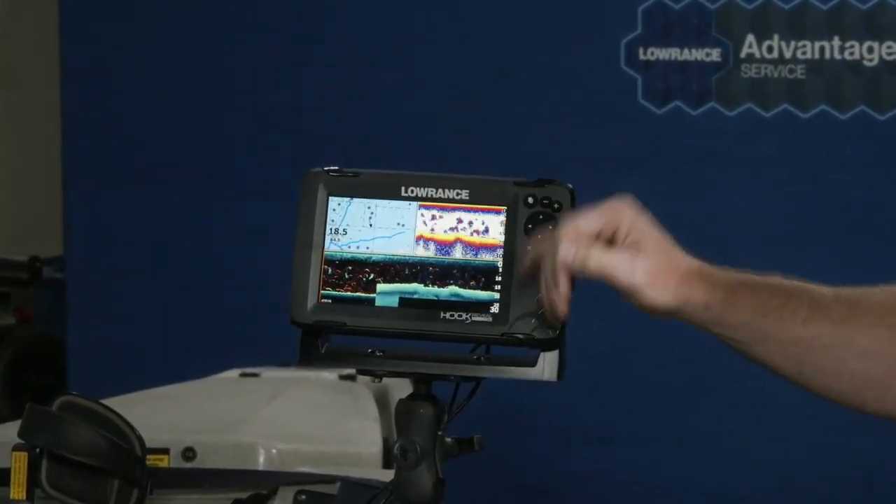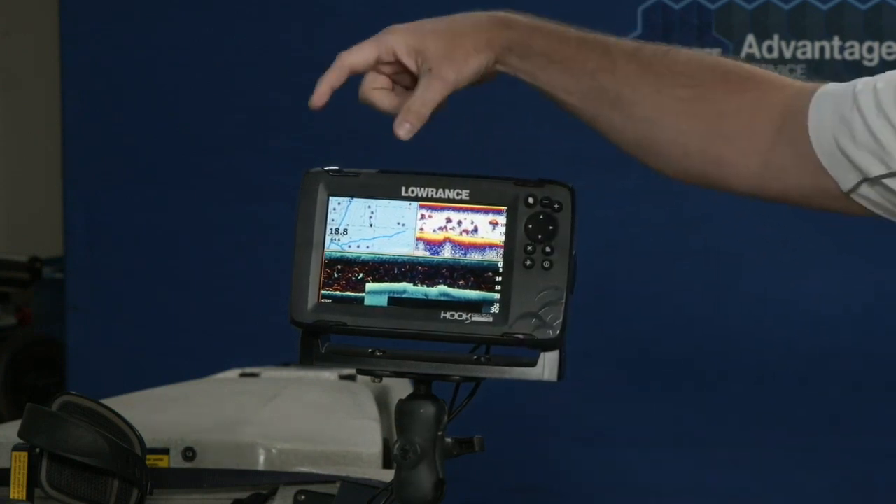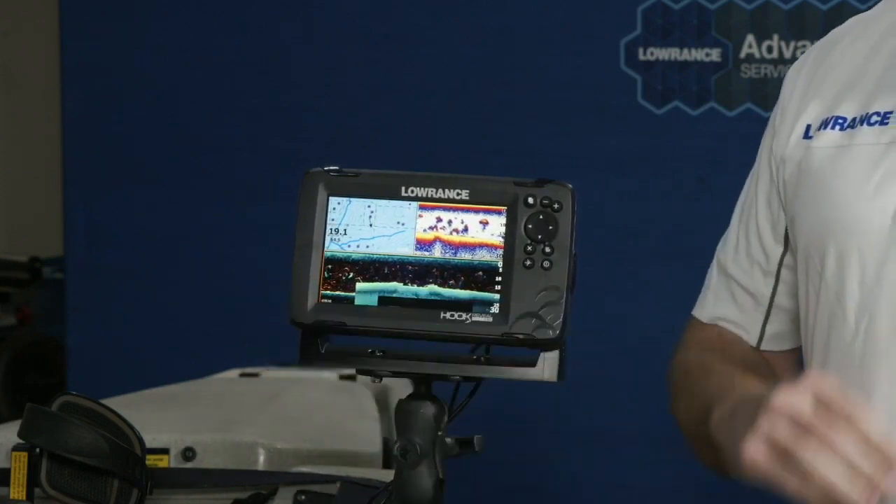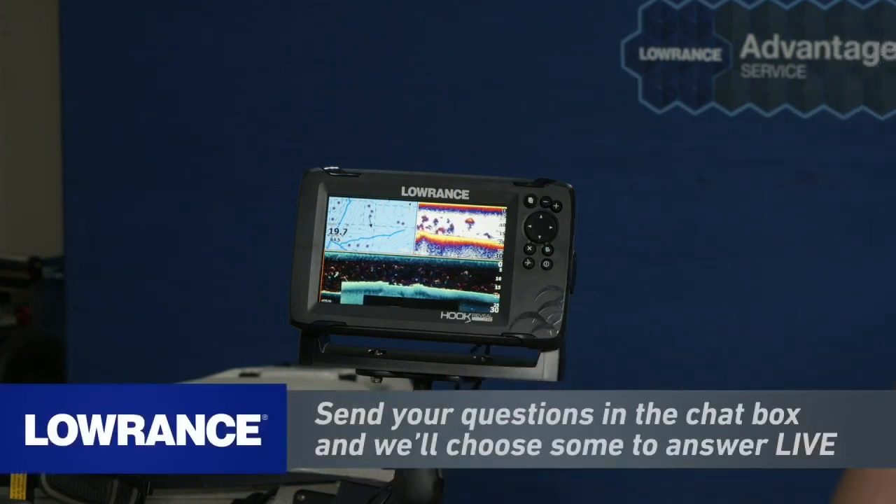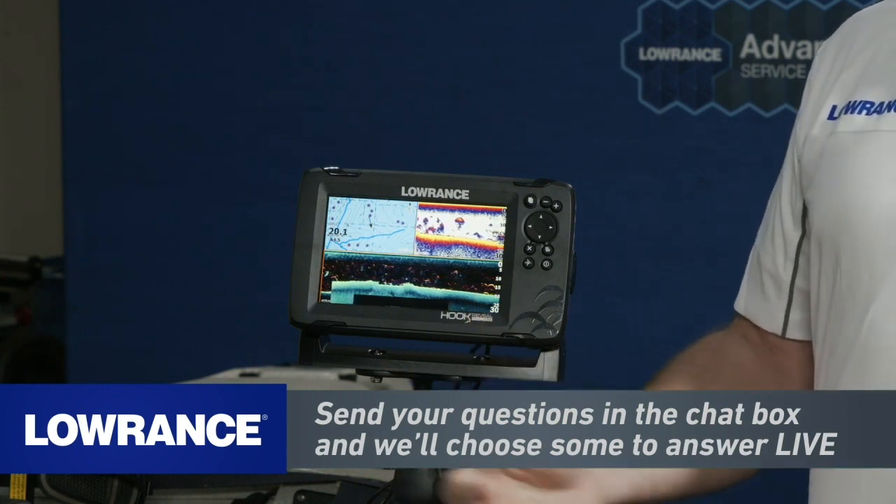I actually like to put my side scan across the bottom. I like to put my down scan with FishReveal in the top right and my chart in the top left. This gives me everything I ever want to see when I'm on the water. The only time I would actually dial into a specific panel is if I were doing a specific type of lure presentation and I really wanted to watch that on sonar, or if I wanted to see my chart a little bit bigger if I were running.